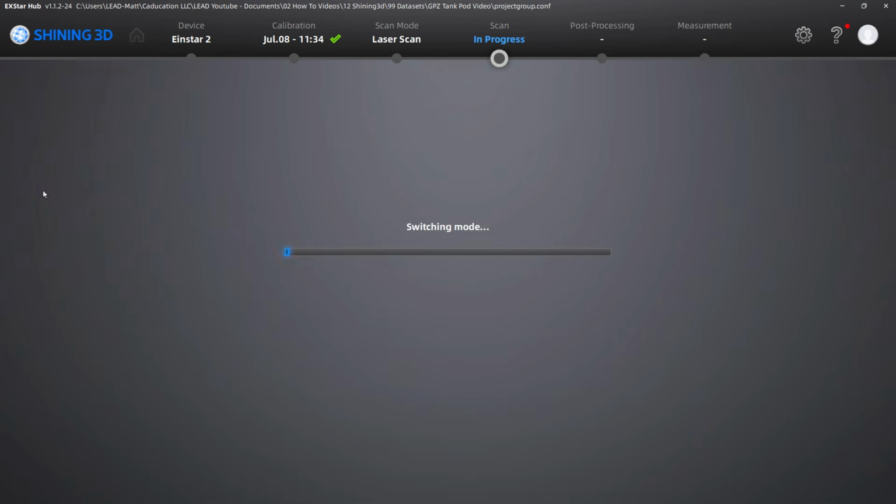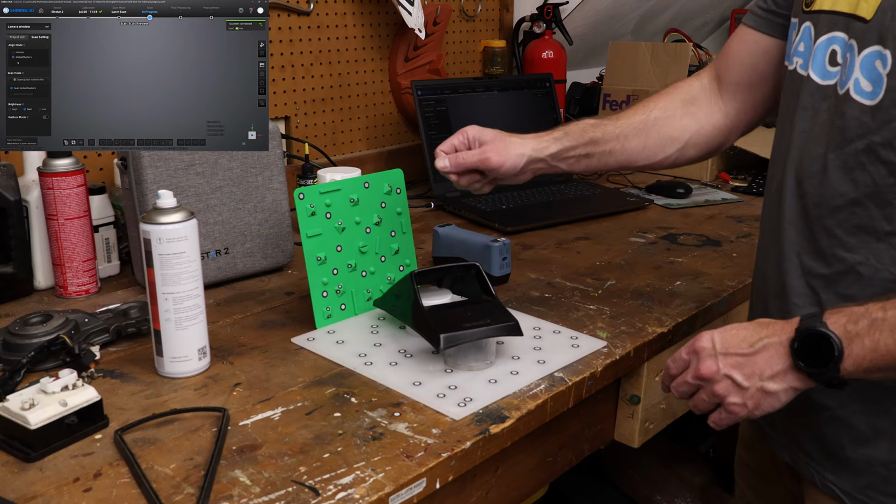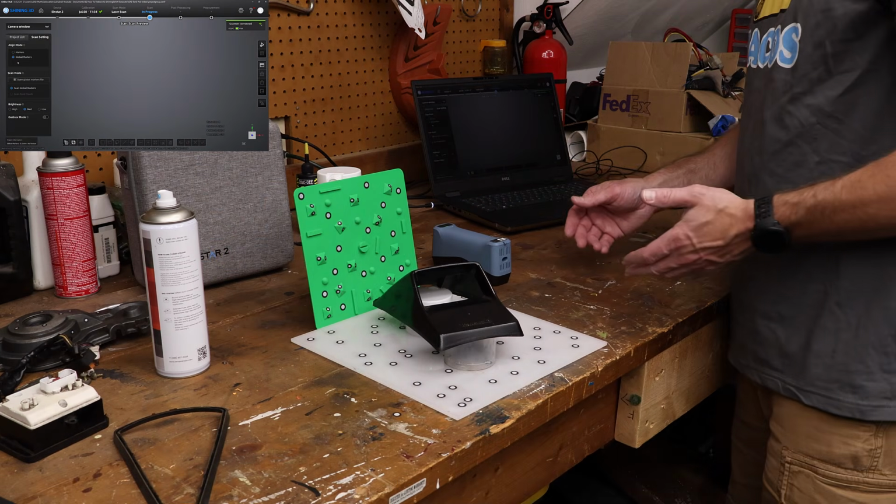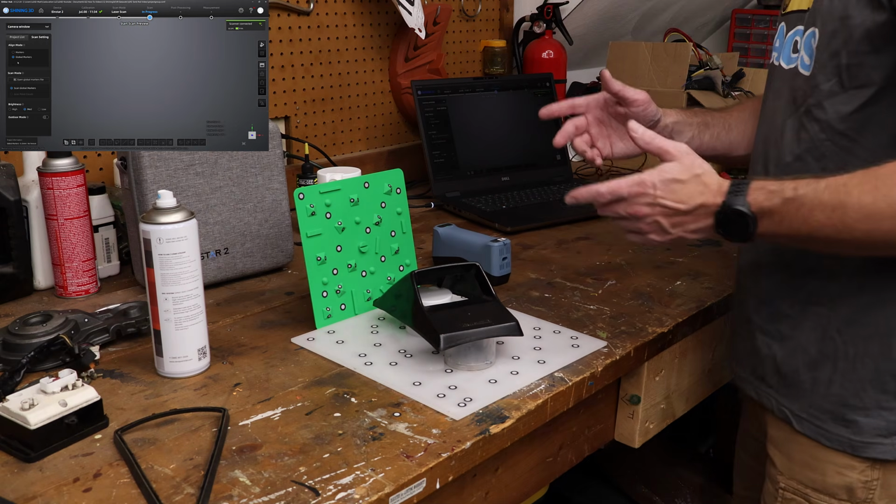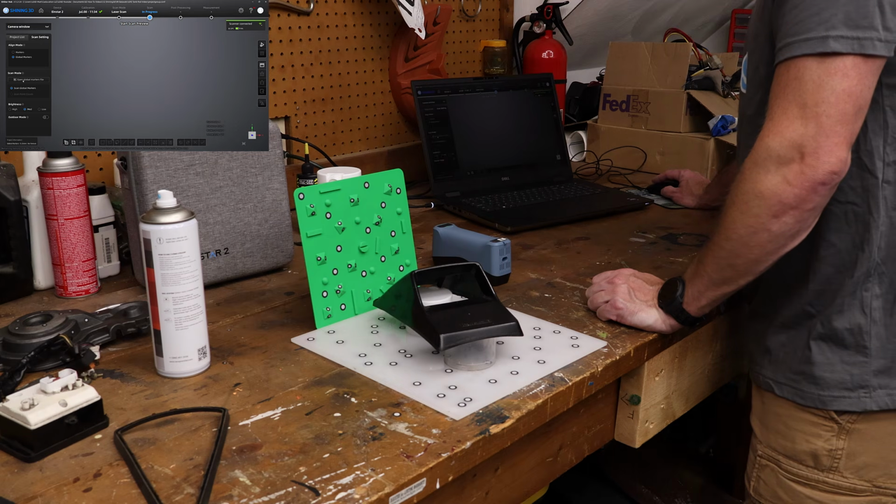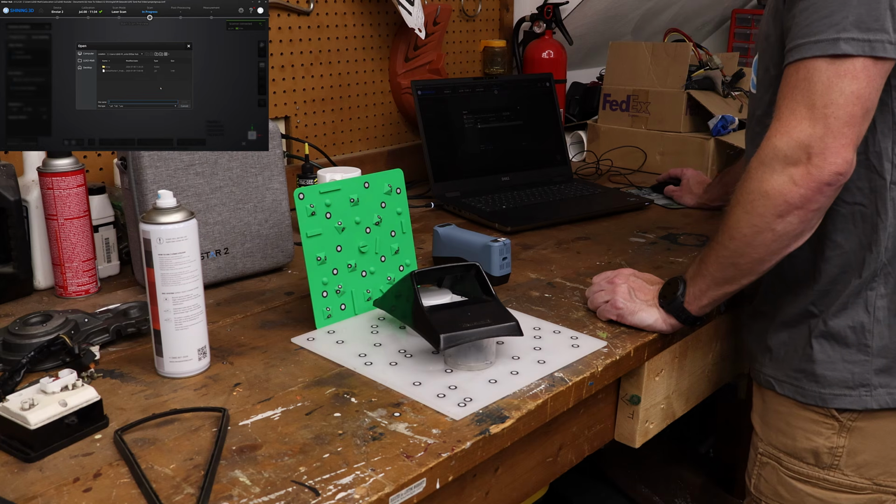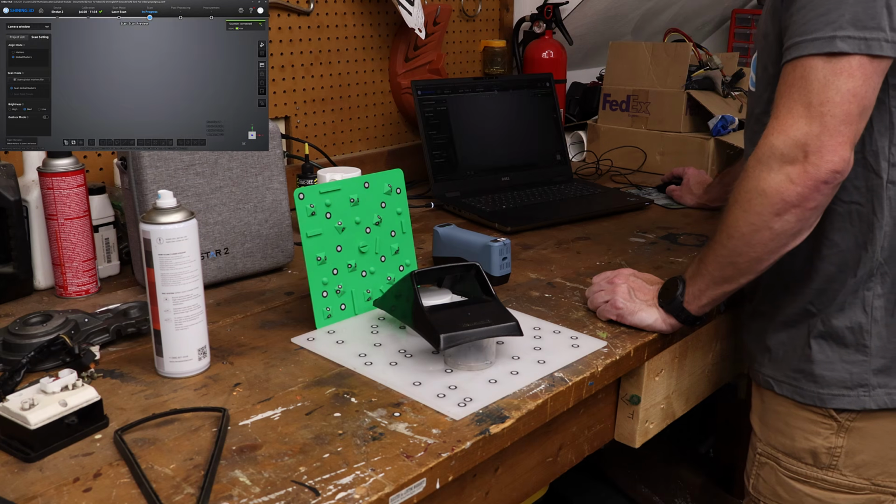When we use a global marker file, global markers will allow us to scan just the markers first and not capture any point data. And then it'll make a global marker file that will know where all those are. And that lets us scan relatively quickly. It also allows us to do things like jump around the part much faster without losing tracking. So the global markers can be extremely handy. There are some nuances here. For example, the global marker file is not saved automatically. So if you go into open a global marker file, you will need to manually save that if you want to re-access it.